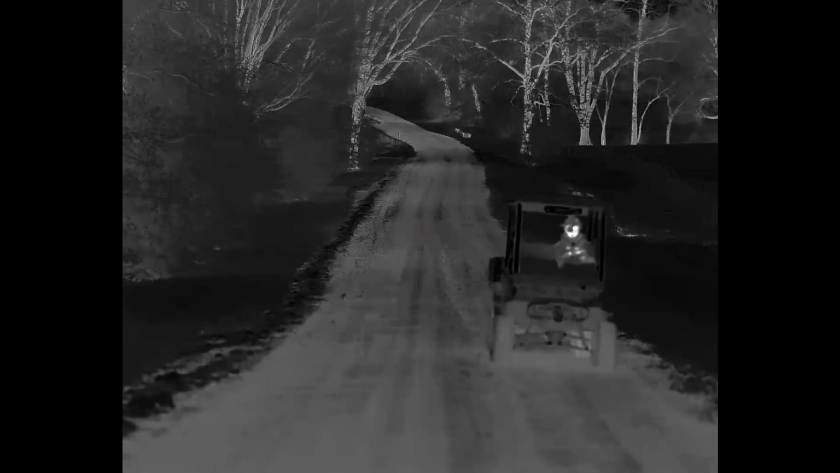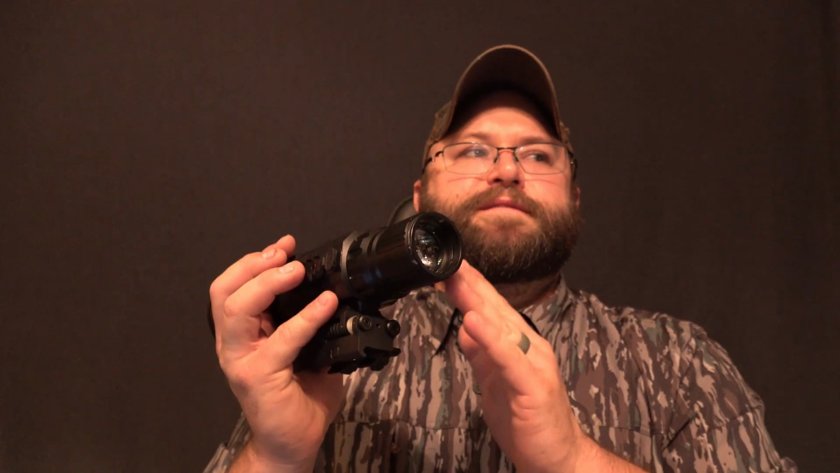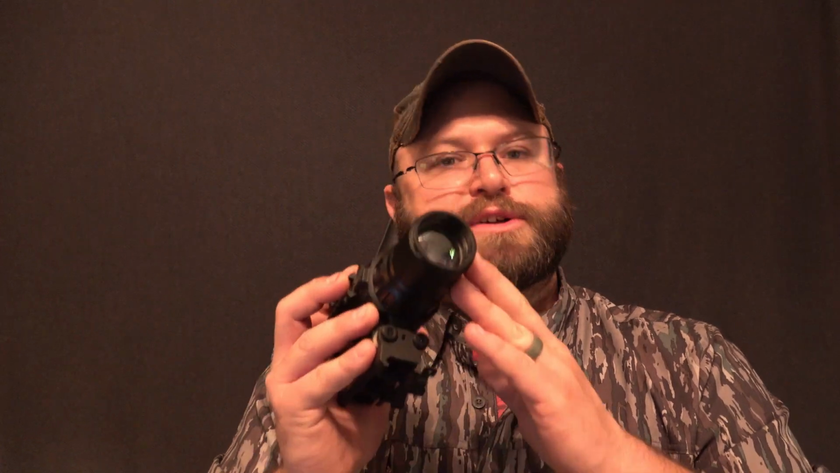And then coming back to the backside again, this screen that you look at through the eyepiece, this is the biggest screen that I have seen. It is a 2,560 pixel by 2,560 pixel screen.